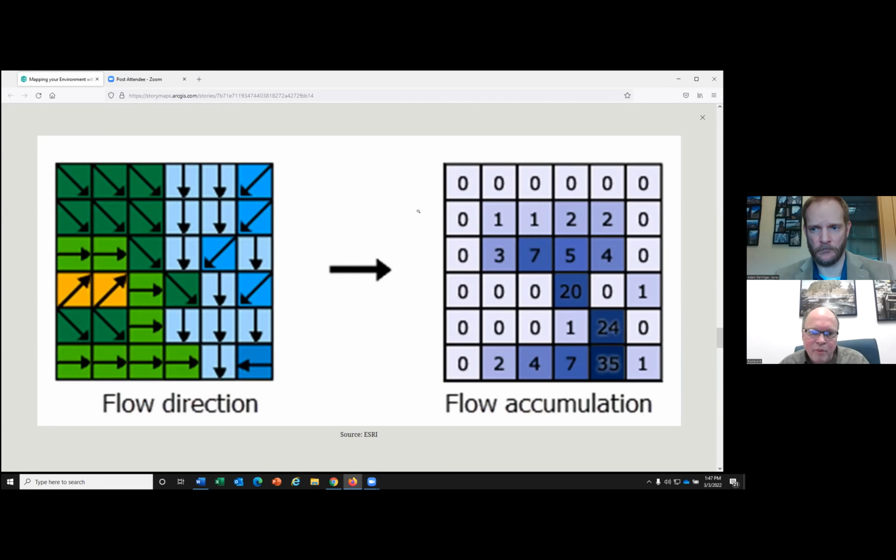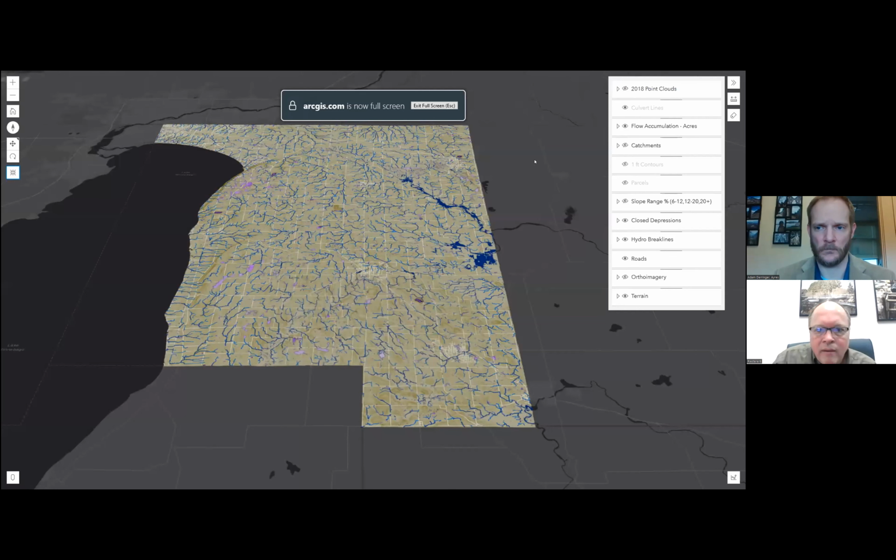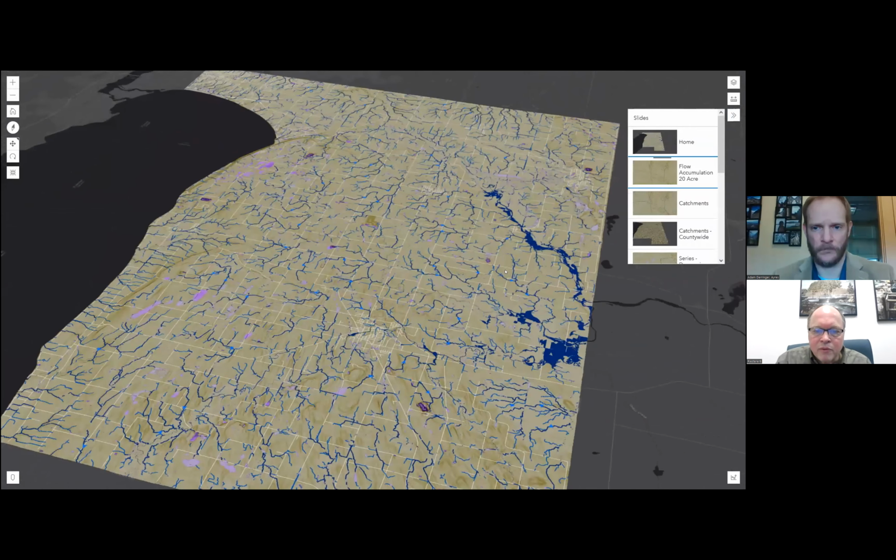So there's over 2 billion of these cells that needed to be processed to do a countywide project of flow accumulation. First there's this flow direction process, and then a flow accumulation along with some others. But it's quite a processing challenge. But we were able to run the entire county and come up with a flow accumulation model. And I'm going to pop out again to the full screen here. So we can take a look at these lines at a 20-acre accumulation. We'll zoom into a site here.